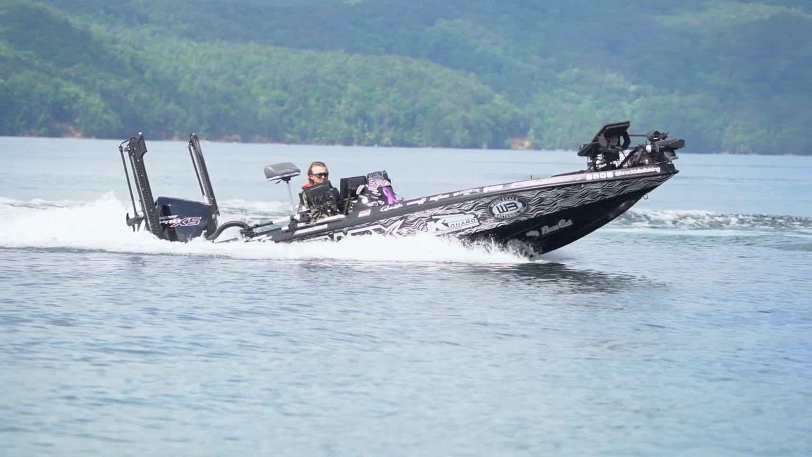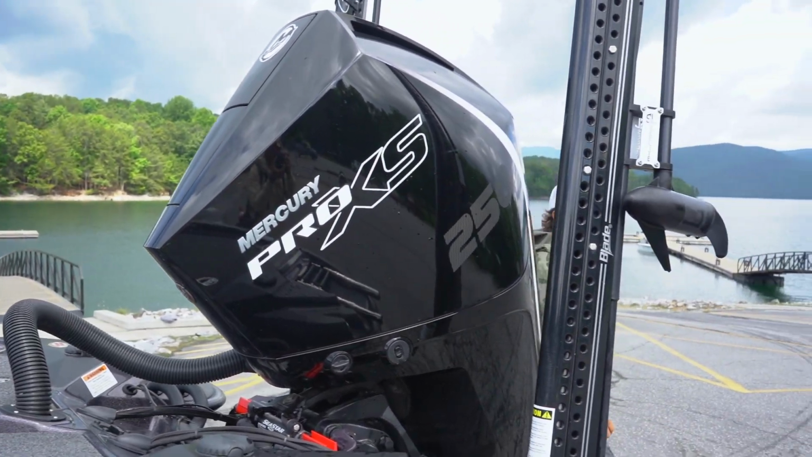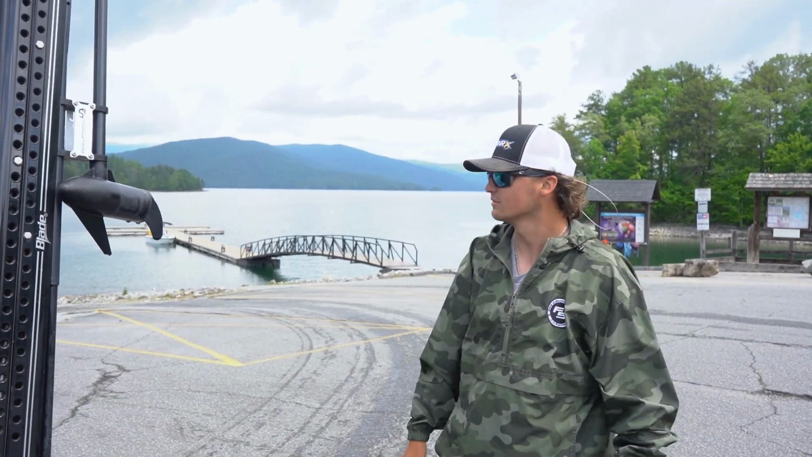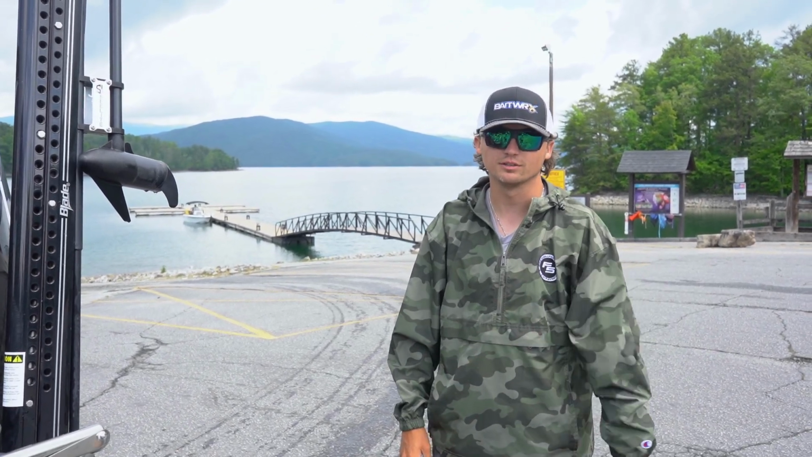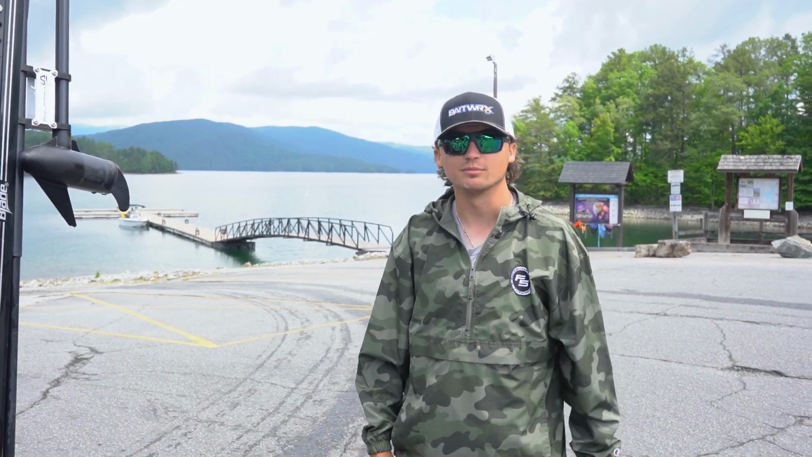That is a wrap for fishing Lake Jocassee. This place is beautiful. As you guys saw, the water is like 13, 14 foot visibility. There's spotted bass everywhere. There's a couple of largemouth. We never got one of those to fire. But overall, this lake is really good fishing, and I highly recommend anybody come up here.